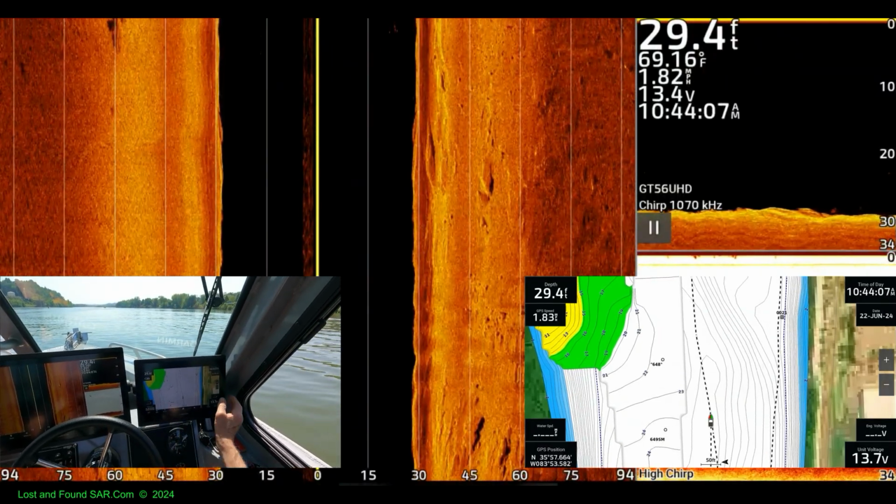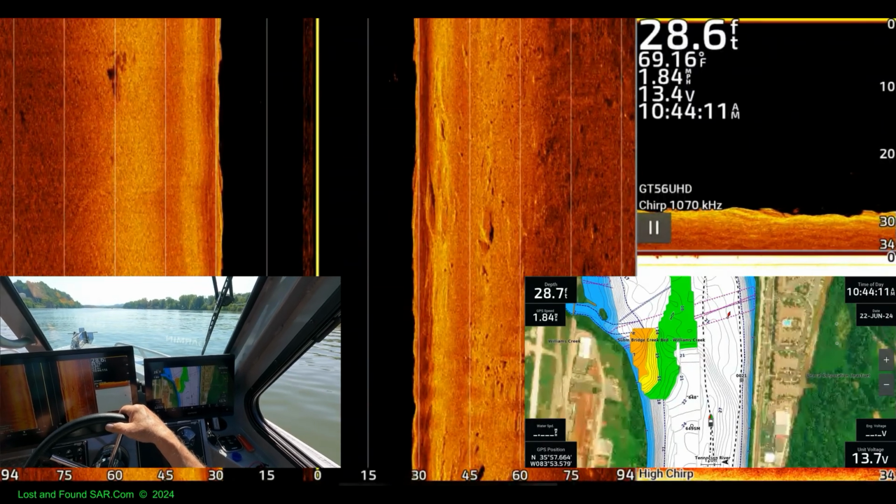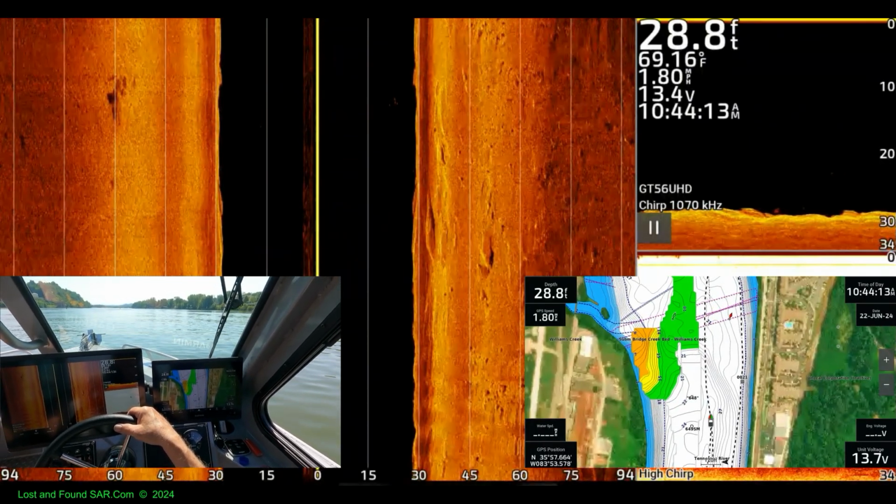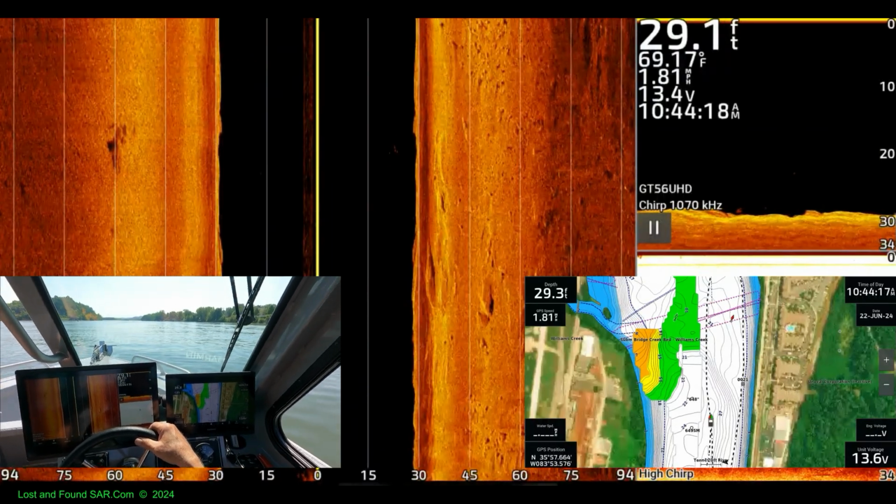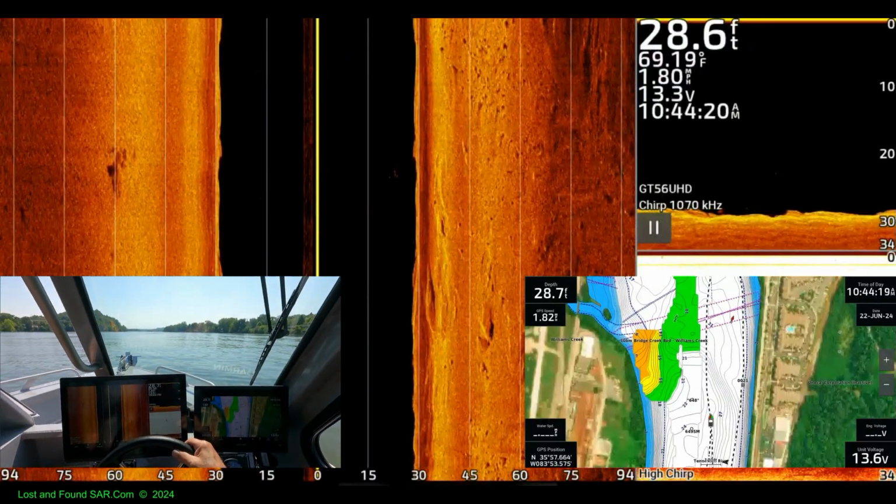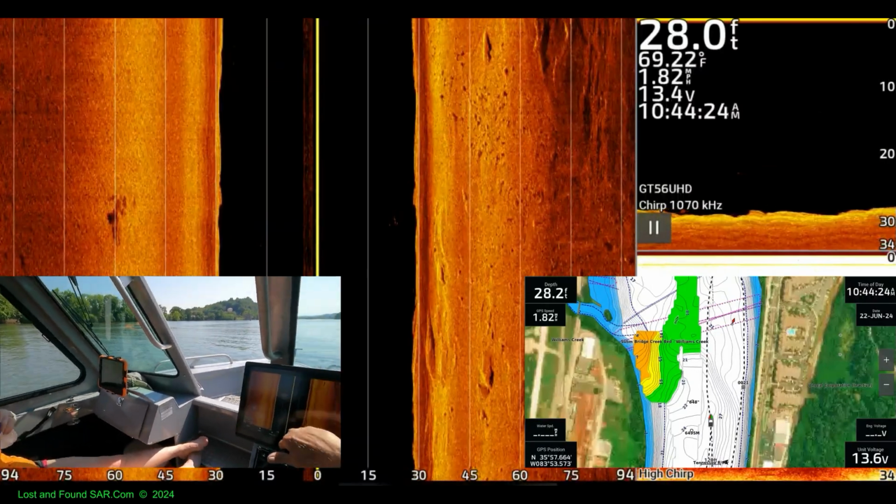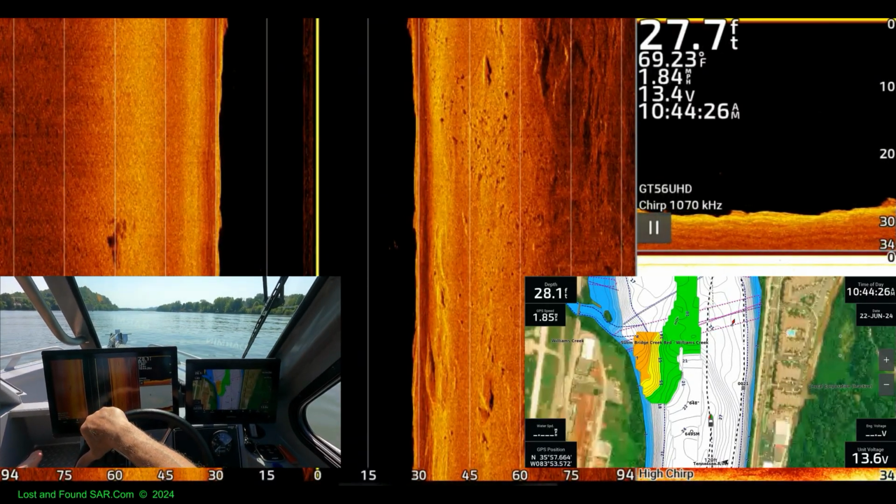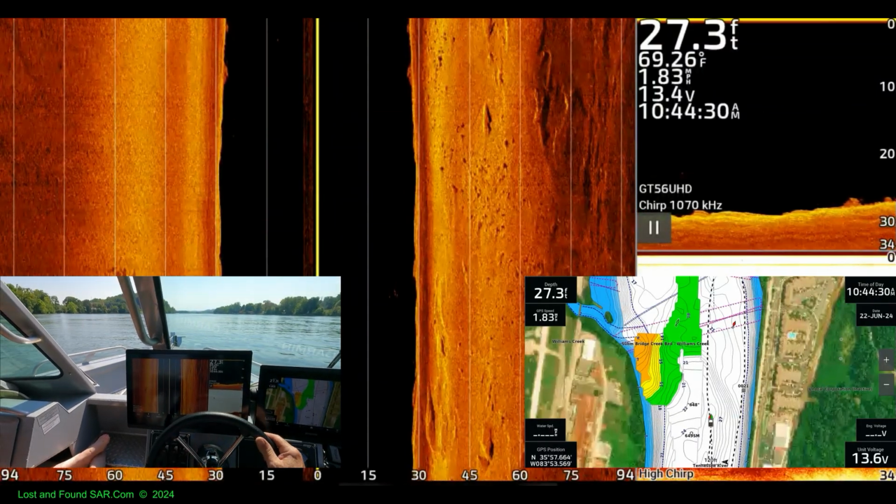Look at that. I don't think these tracks are... See, we came back along that whole thing. We're right on the track we came back on. You can see it by the buoys. We should be over there like 100 feet. We're not doing a good job. No, we're not.